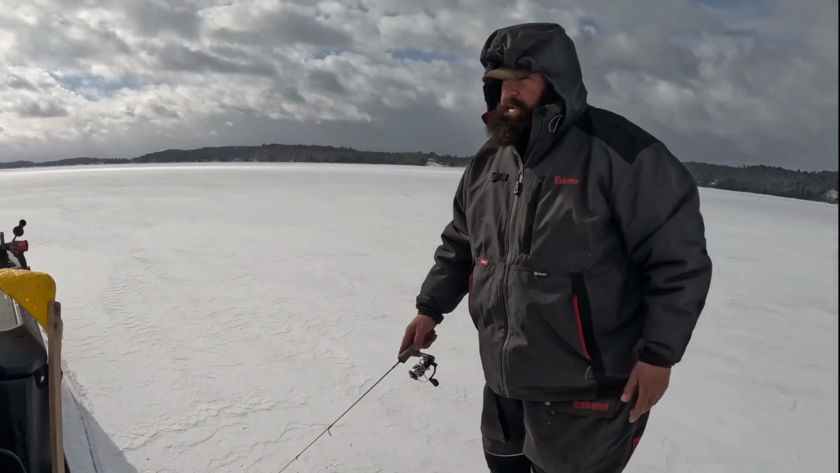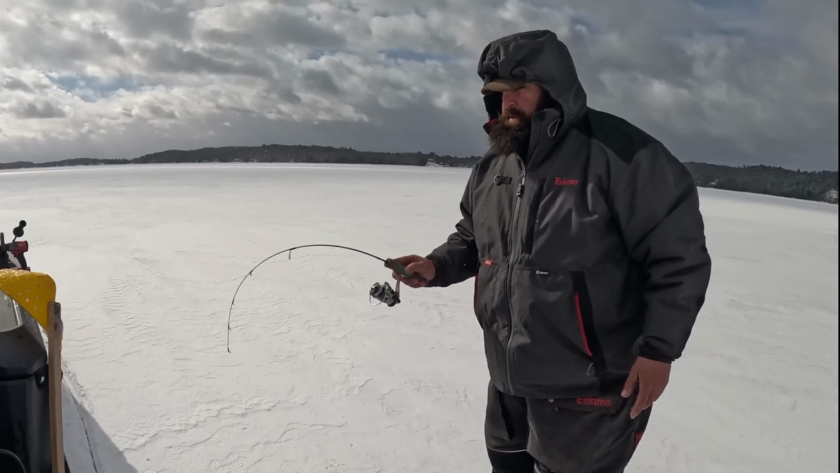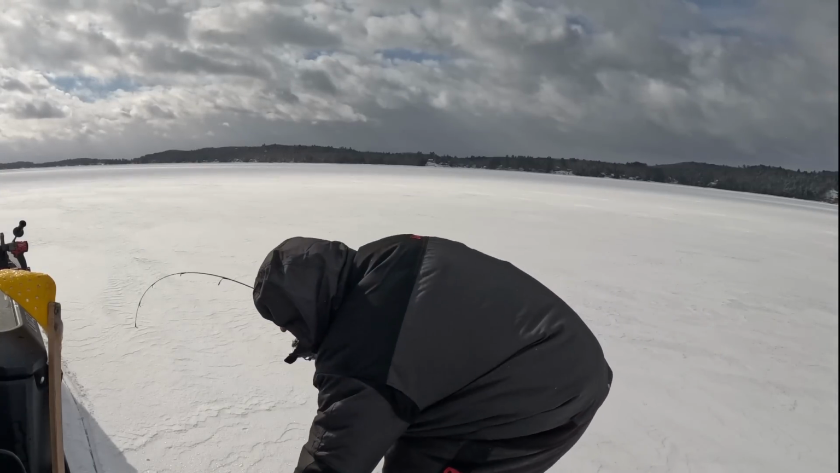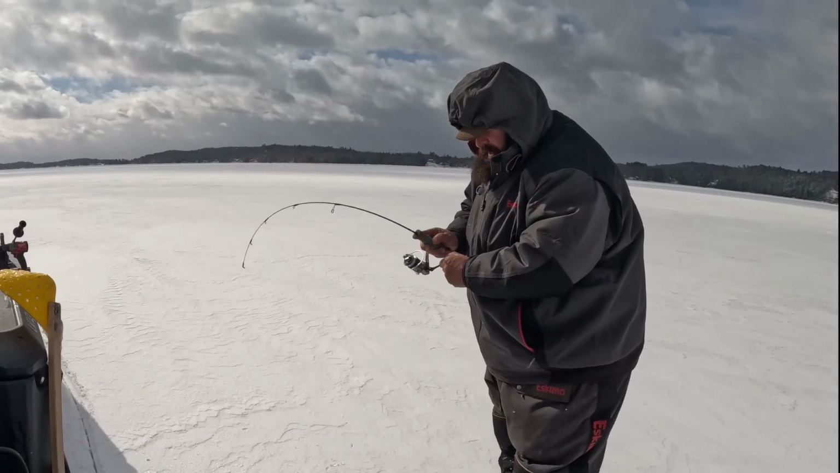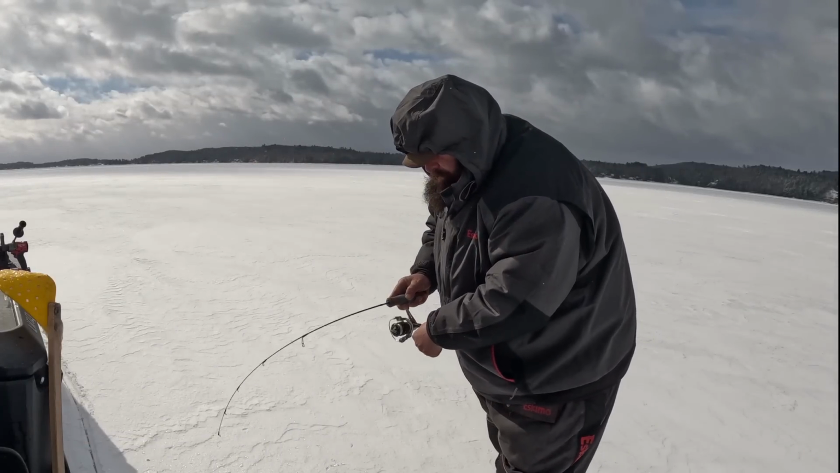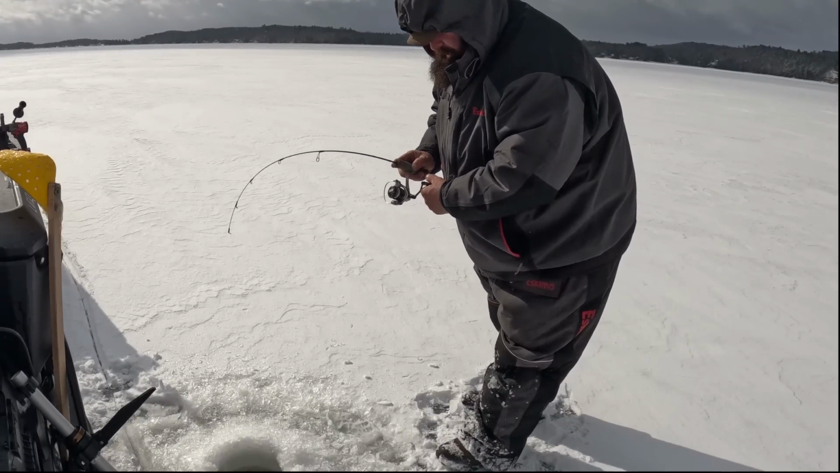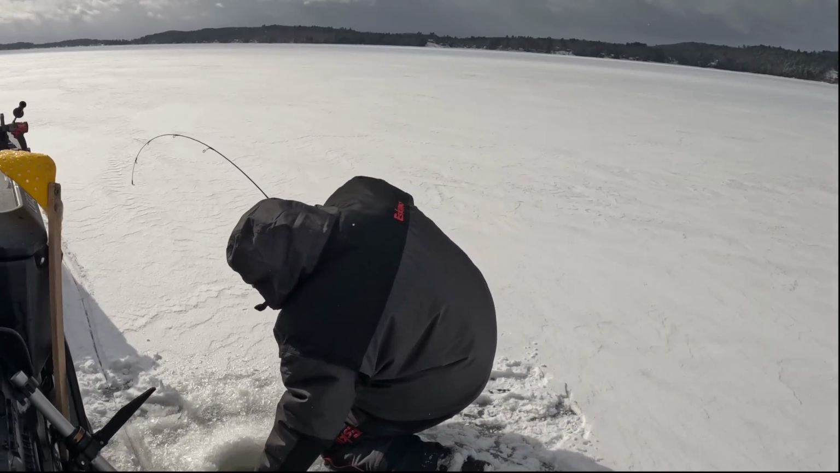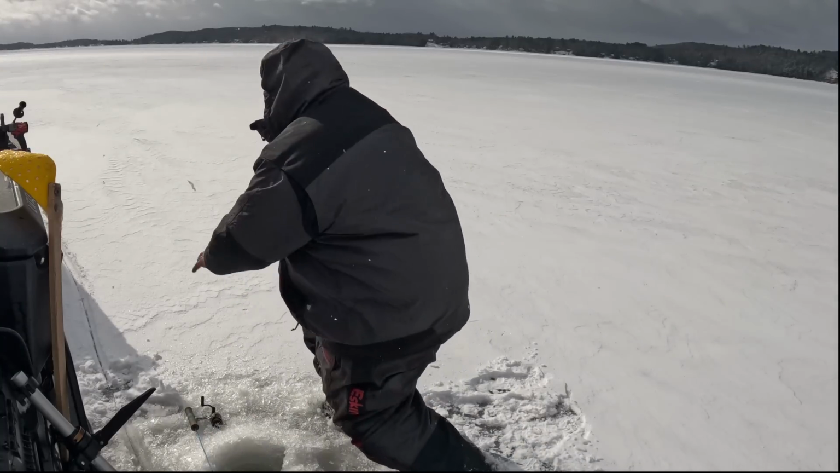Oh, we got more down there. Another one. Another big one. Another big one. Don't horse him. That first one might be 16. This one might be bigger. All right, we got a couple big ones to measure.